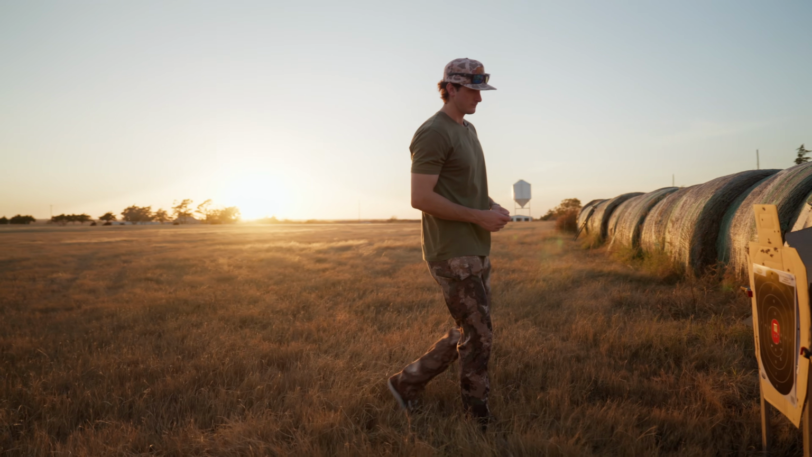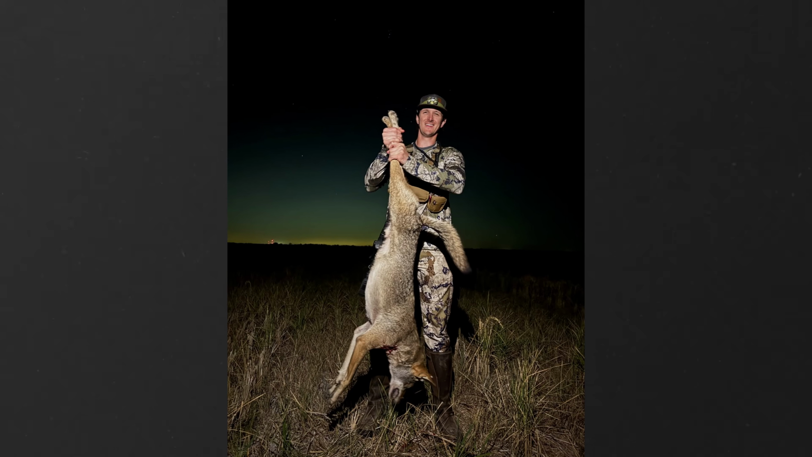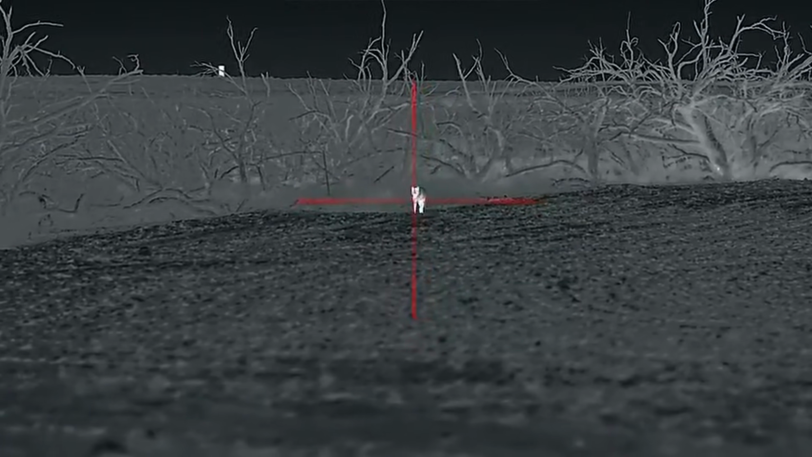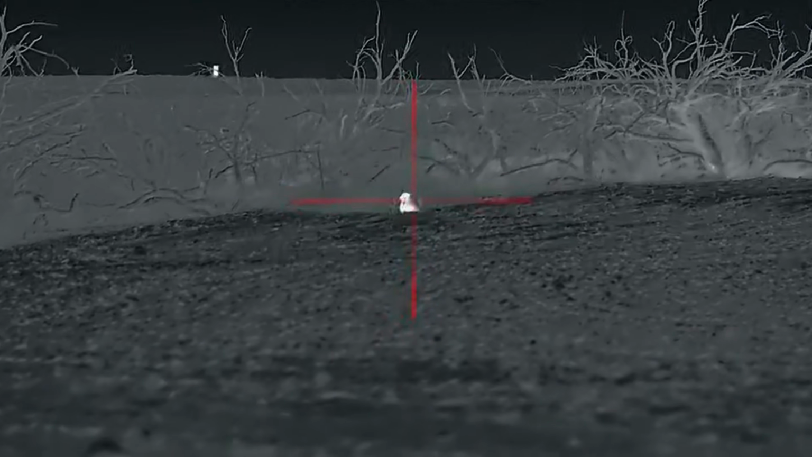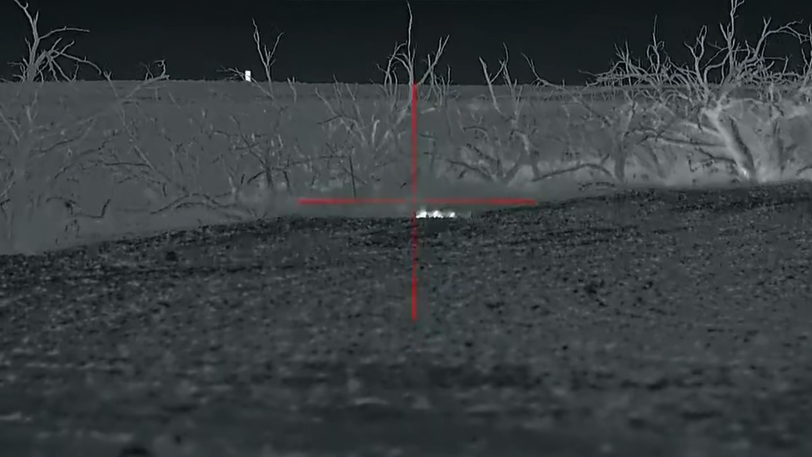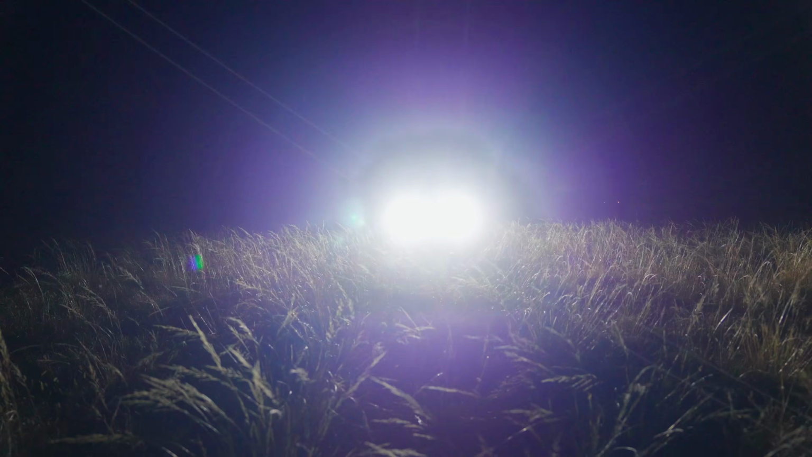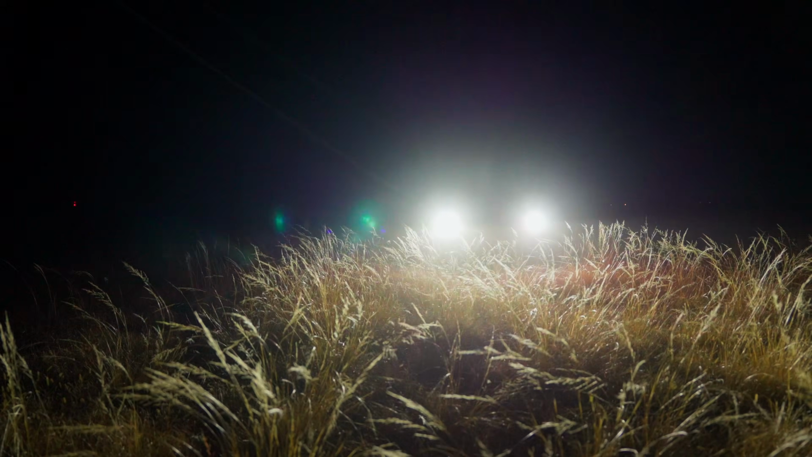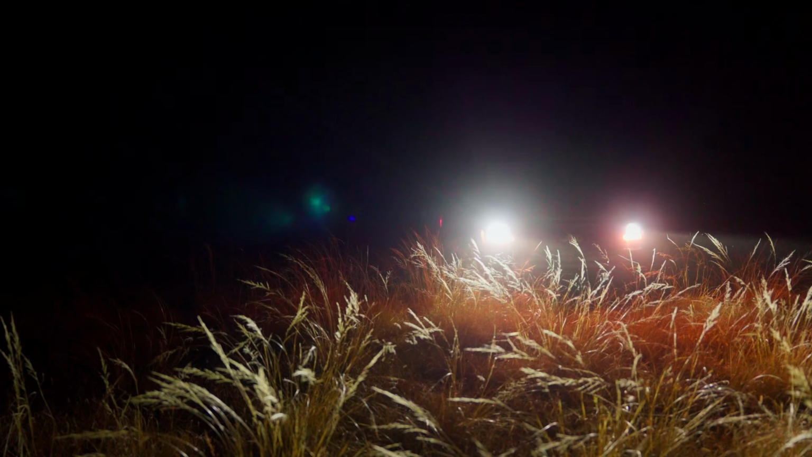I'm Thomas. I'm a hunter and a night hunter by trade. We've been out in the woods at night for as long as I can remember. My dad and I would sit there and shoot BBs at the spider's eyes in the reflection of the headlights of the Chevy. And now we travel around Texas and Oklahoma and put piles of dogs in the truck.